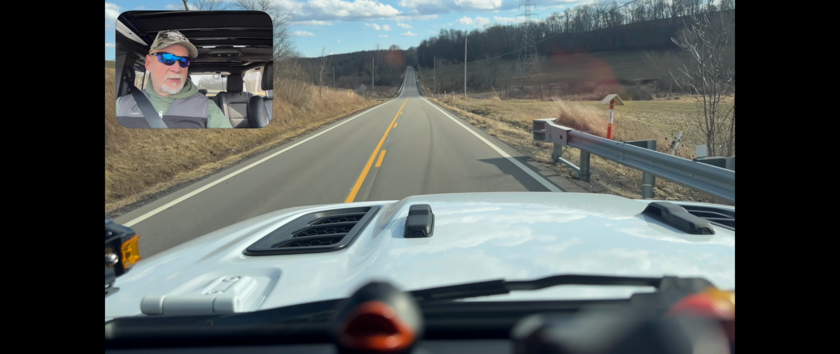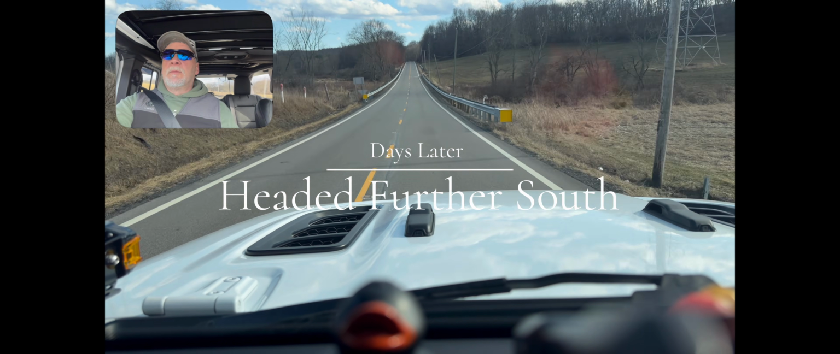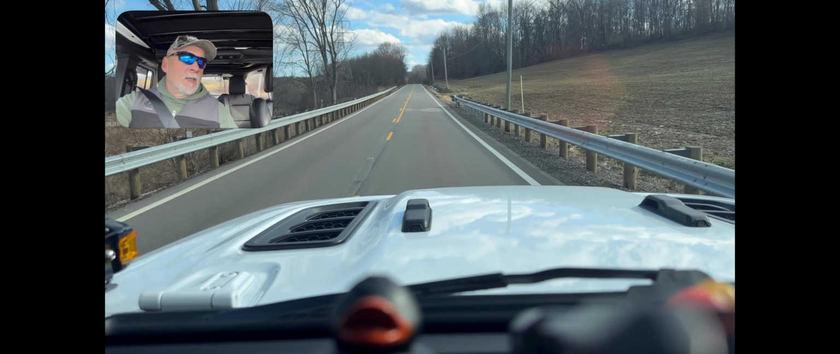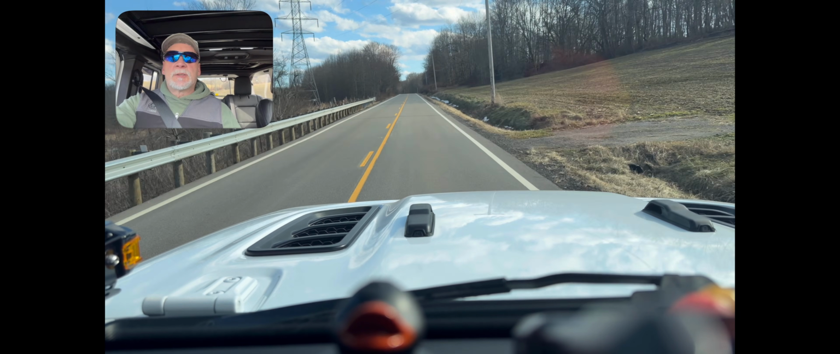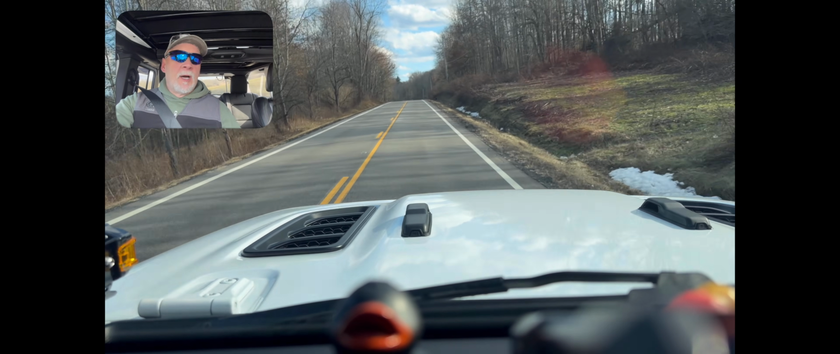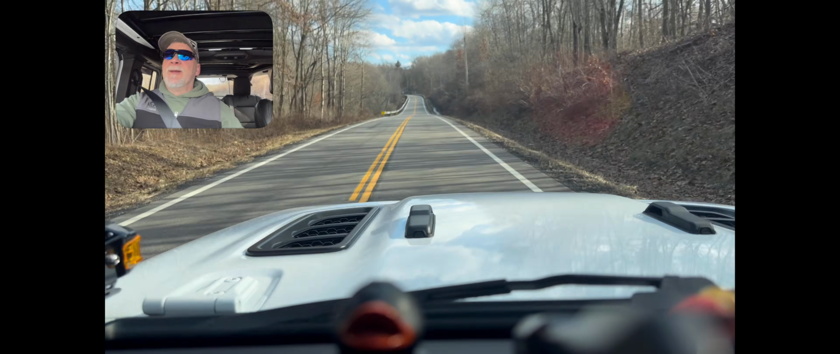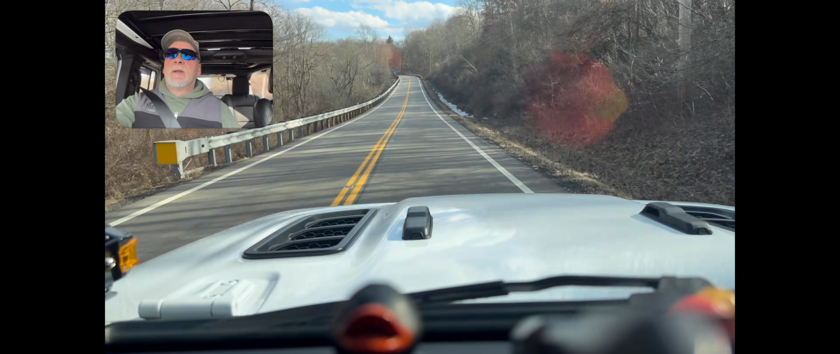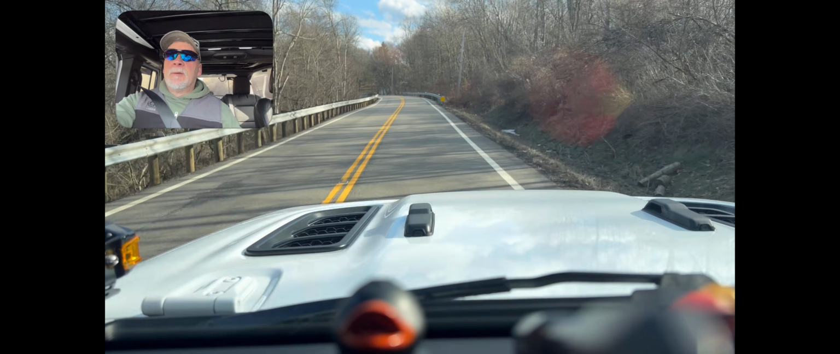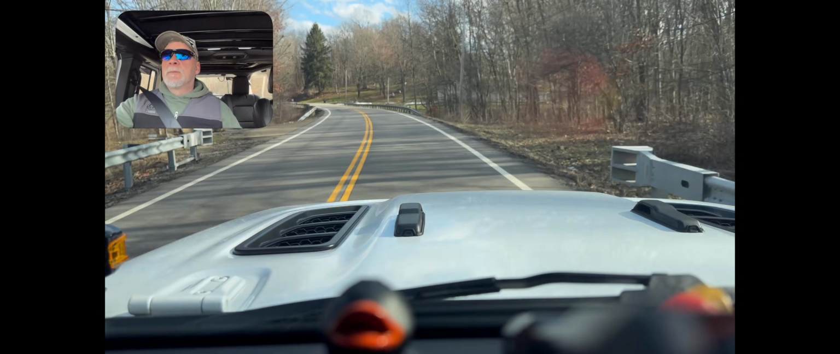Alright, I needed to change the scenery. Doing a lot of research up in northeast Ohio. Now I'm heading down to the far point of southeast Ohio. It's 52 degrees, but it's going to be getting down to 30 degrees tonight. But up until 7 p.m. the wind gusts are really bad. It's throwing me all over the place. These Jeeps are shaped like a brick, so they're not aerodynamic. But hopefully it won't be this windy down the bottoms. That's where I'm heading.